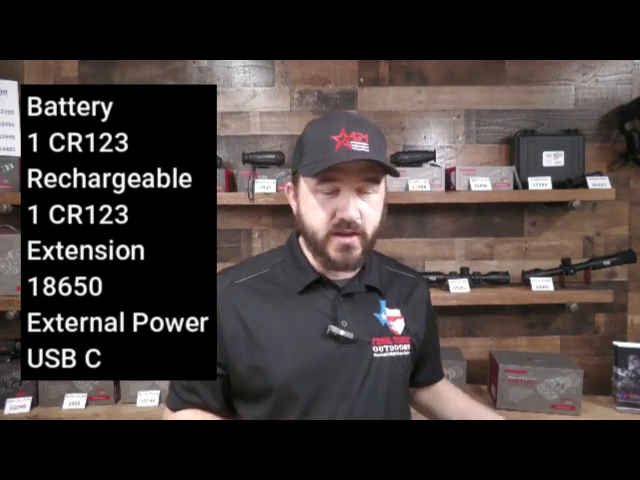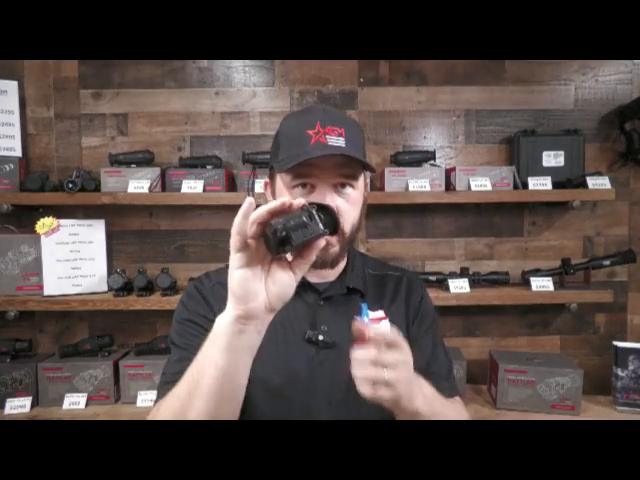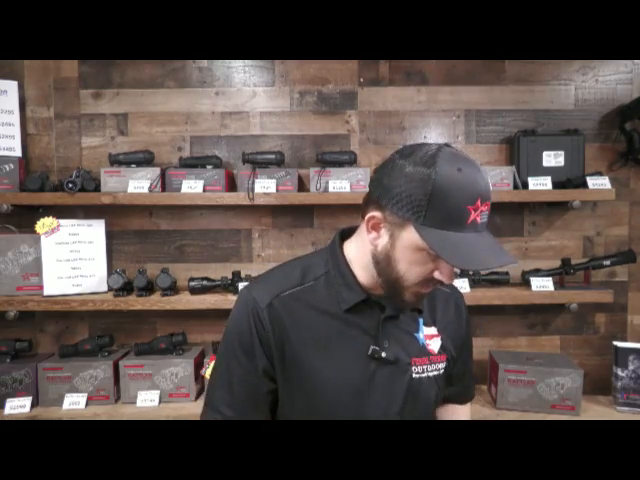But on top of that, you can run with USB-C. You can run power here in this USB-C port, to run an external battery pack. If you want to use that as your counterweight in the back of a helmet setup, you can do that, run this thing all night long. So you essentially have 4 different ways to power it. You have 3 different battery types and then external power. I think that is a plus on a helmet mount setup, especially with a thermal, being able to have all those options.